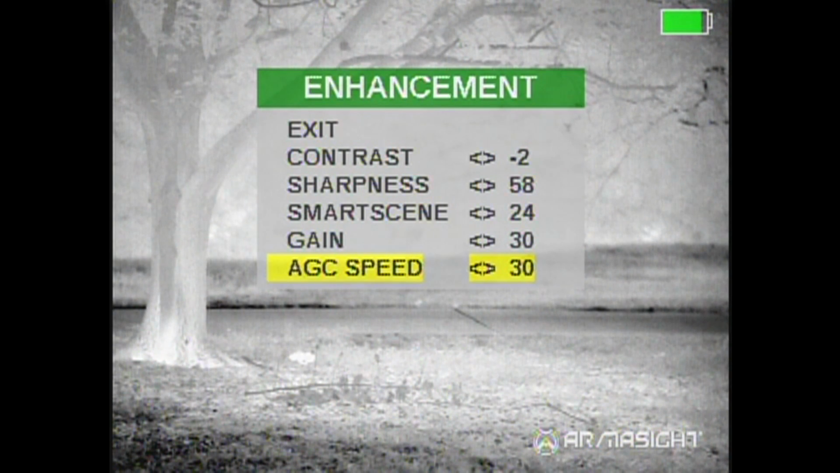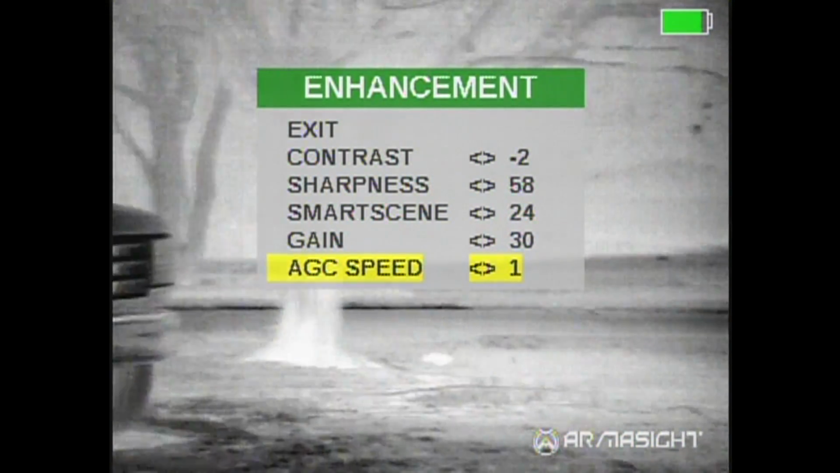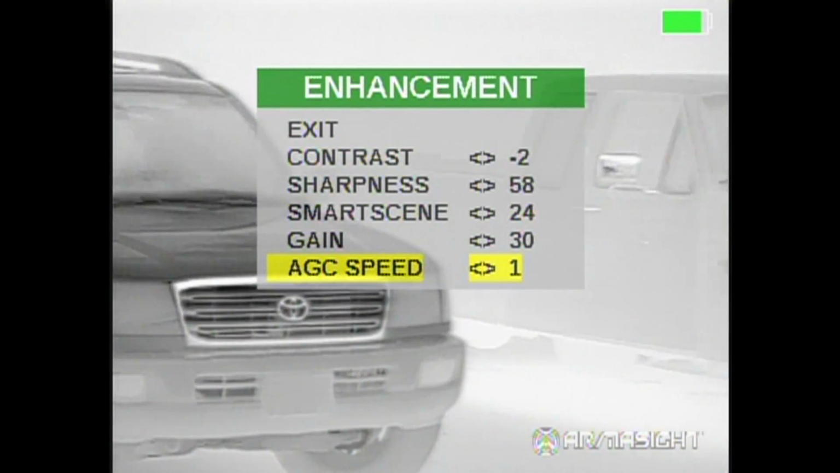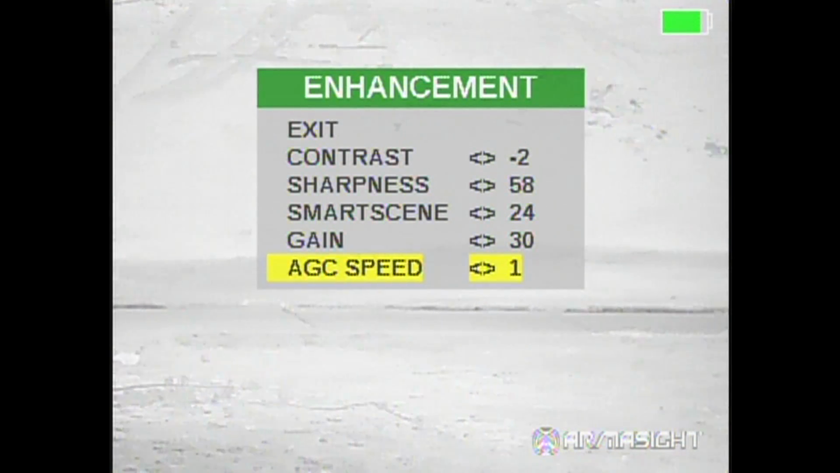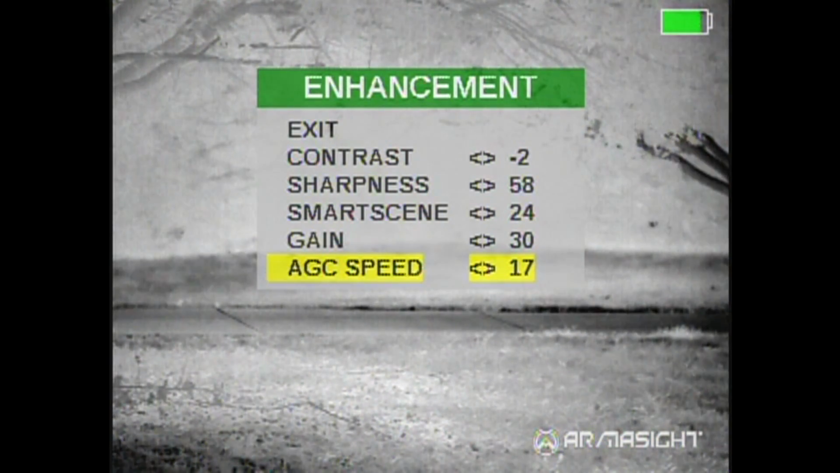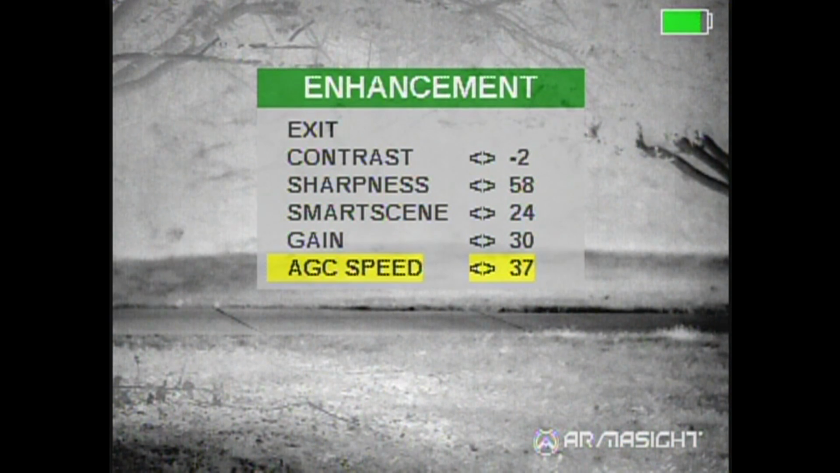If you turn it all the way down to the very minimum, which is 1, you're going to have a very slow fade. So it's really slow to come back.